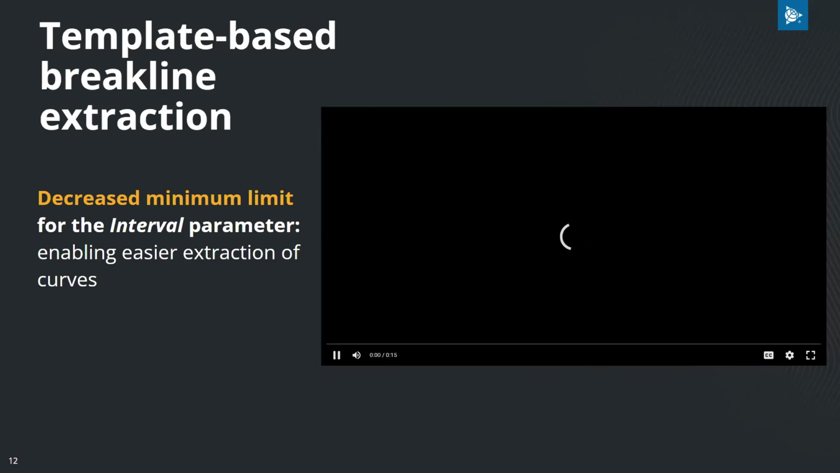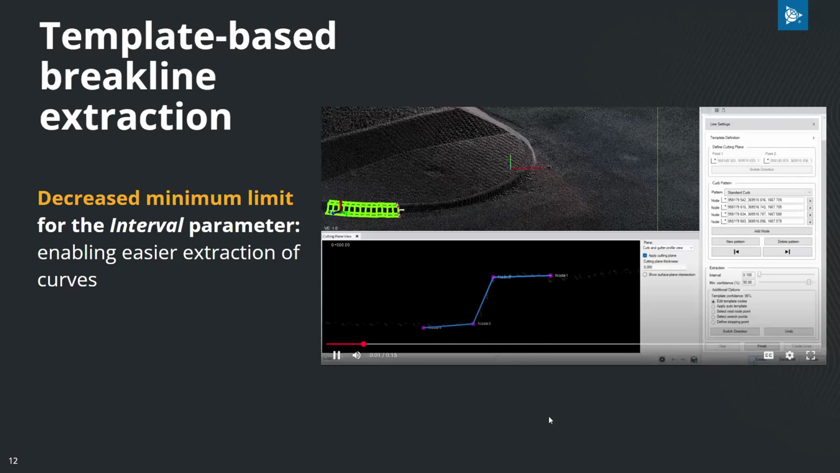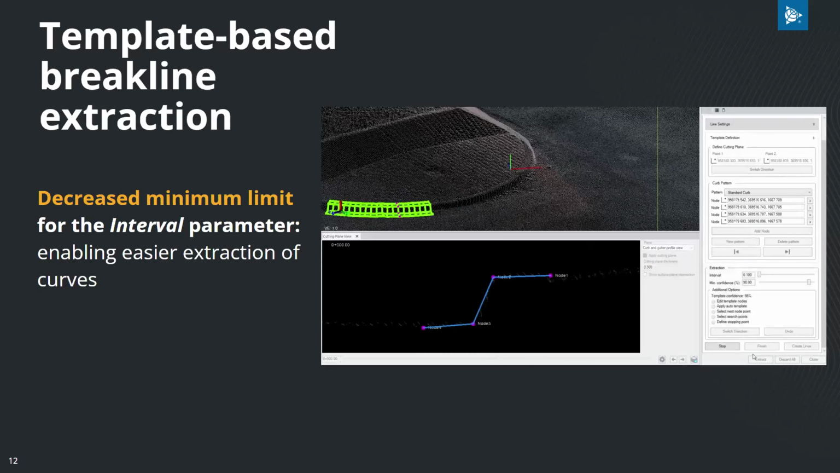As you can see in this video, that will hopefully load, there's a 180-degree turn in this median. By using the short extraction interval of 10 centimeters, it is able to extract it seamlessly all in one go.